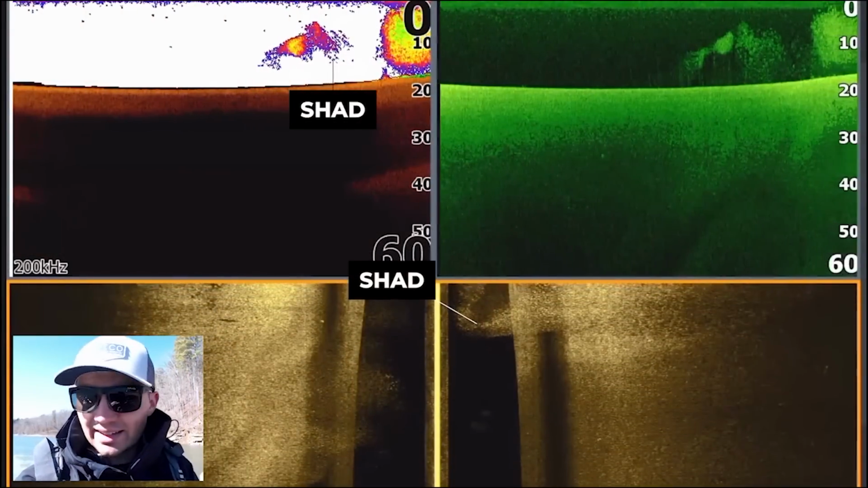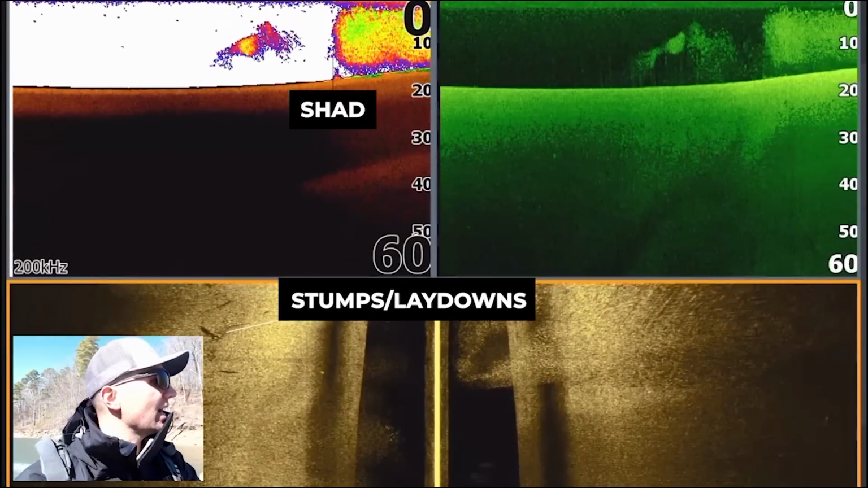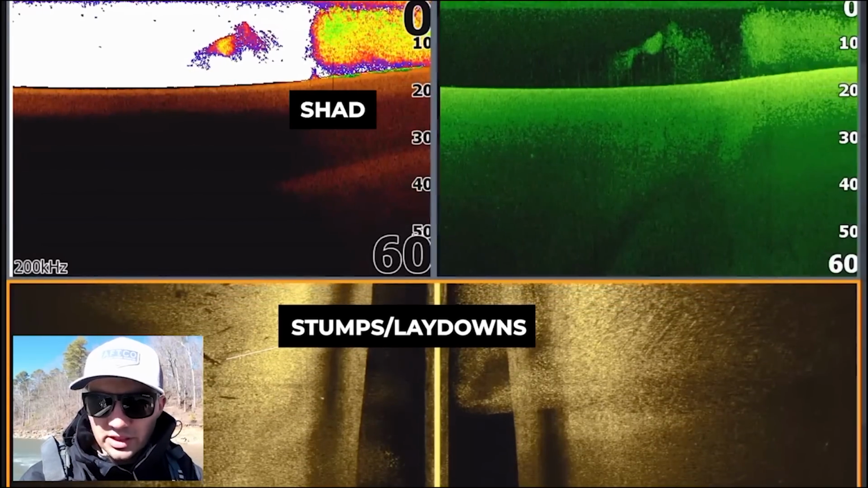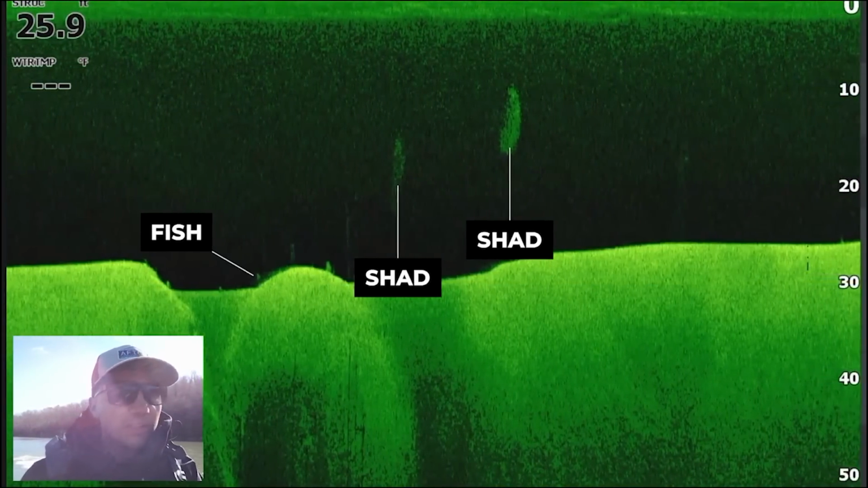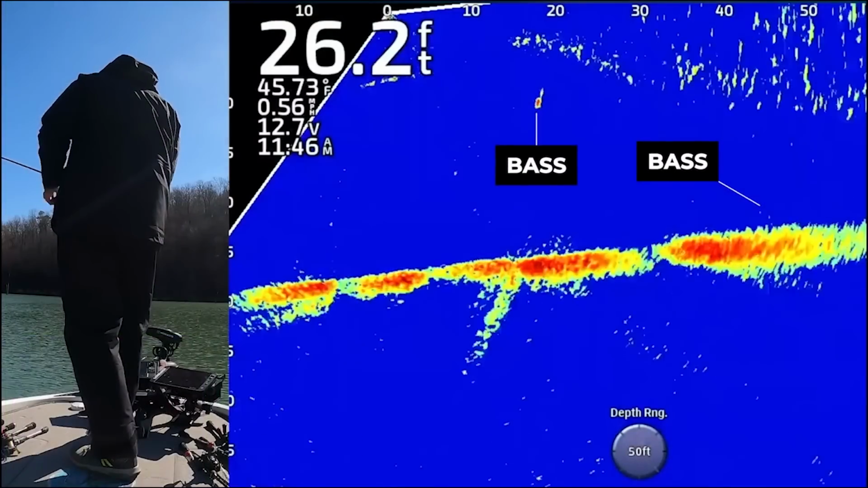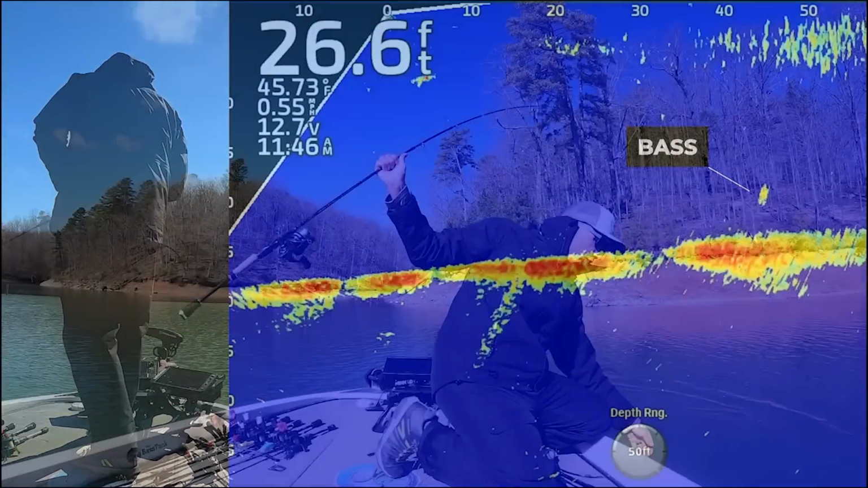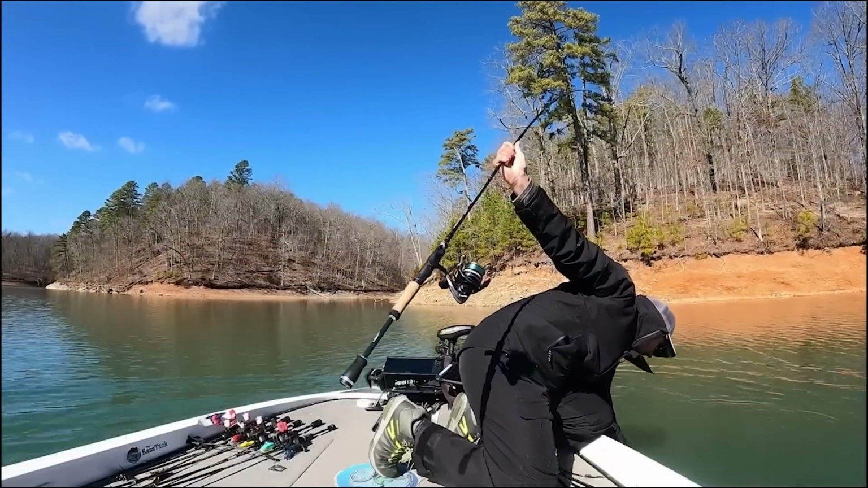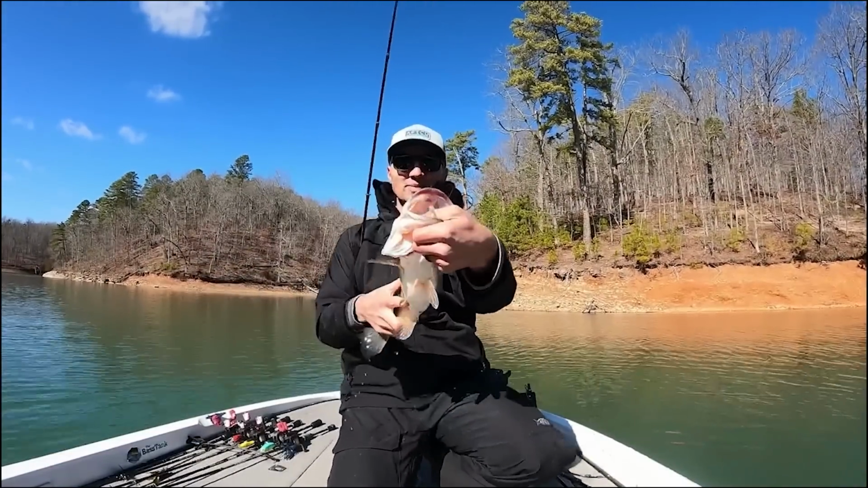To give you guys a better idea of the process Dustin was using to find these fish, using 2D sonar, side imaging, down imaging, as well as forward-facing sonar, I want to show you a clip from a video last year where I caught fish on Beaver Lake in Arkansas using the exact same techniques that Dustin was using on Toledo Bend, to really give you a full perspective on how you can replicate this pattern on your lake.